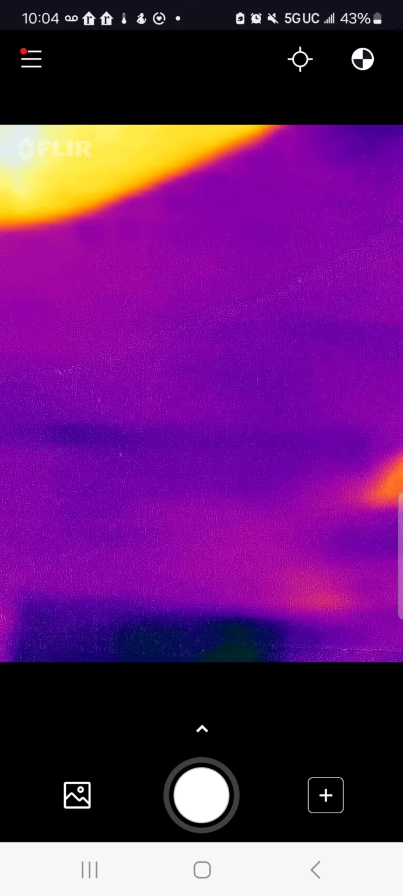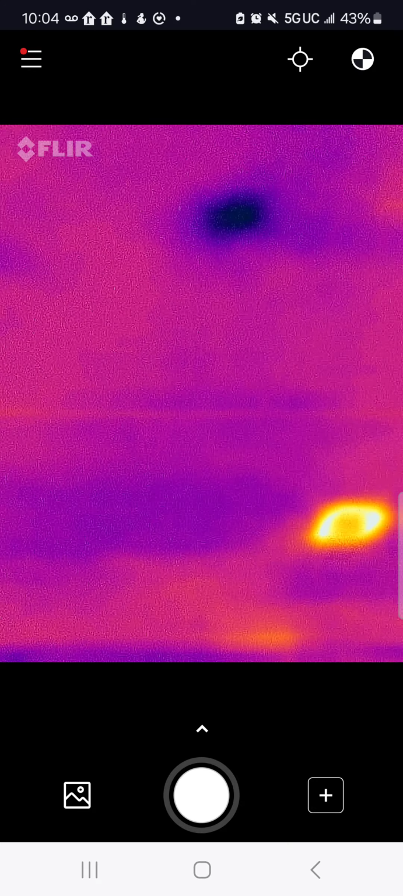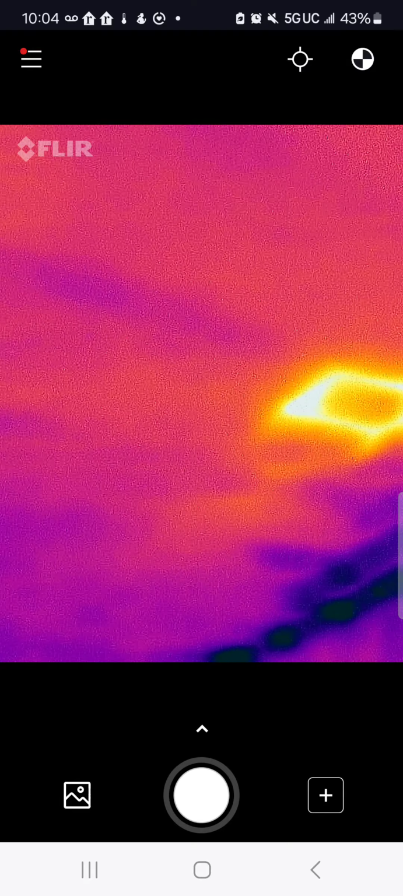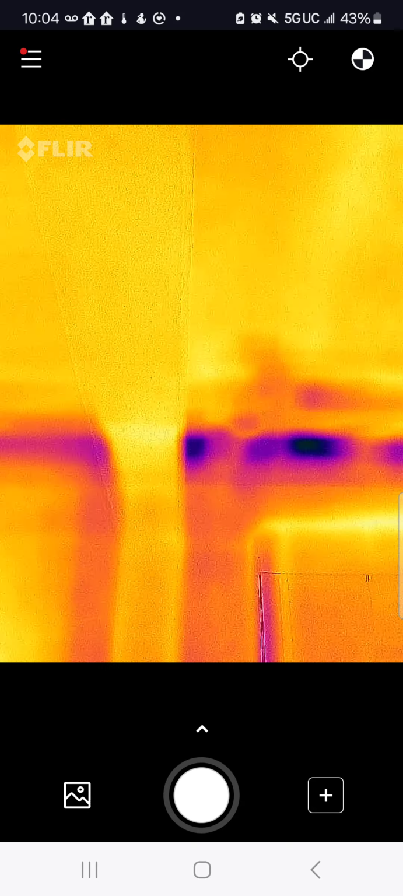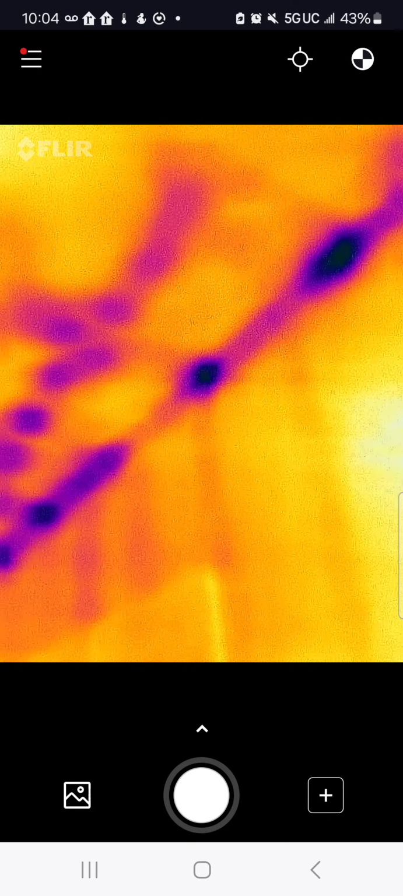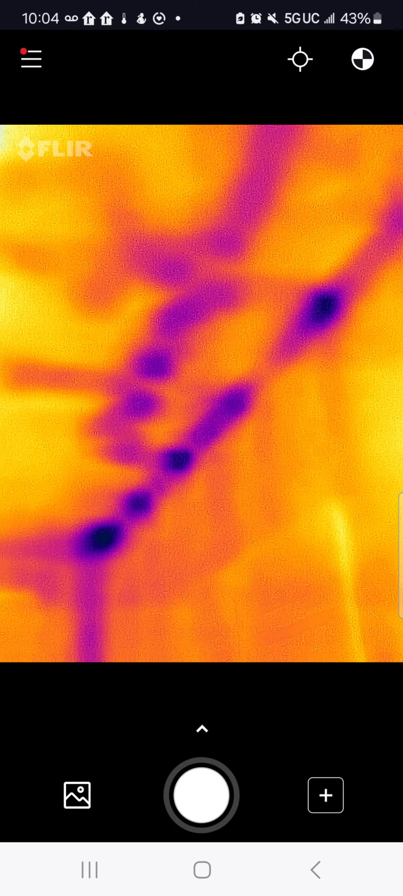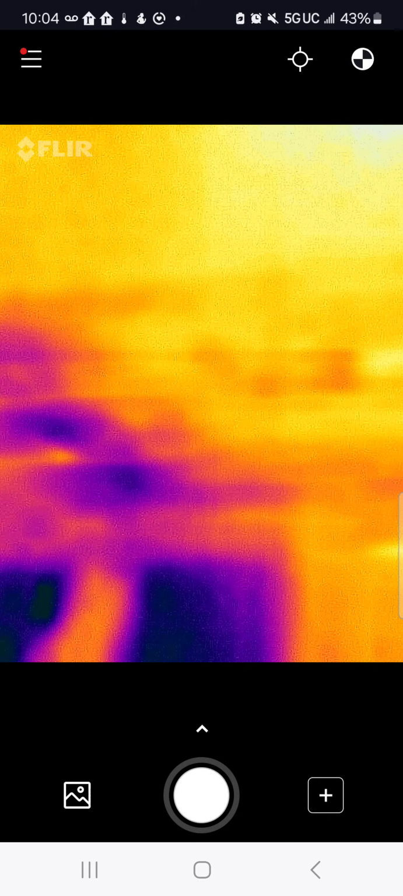And looking at this ceiling here, let me remove my hand from it. Alright, again the same story here. Look at that. All these corners in the ceiling, and not only the corners. Look at this area. All this area is missing insulation. The blue or the purple areas are missing insulation. They haven't done insulation in there.